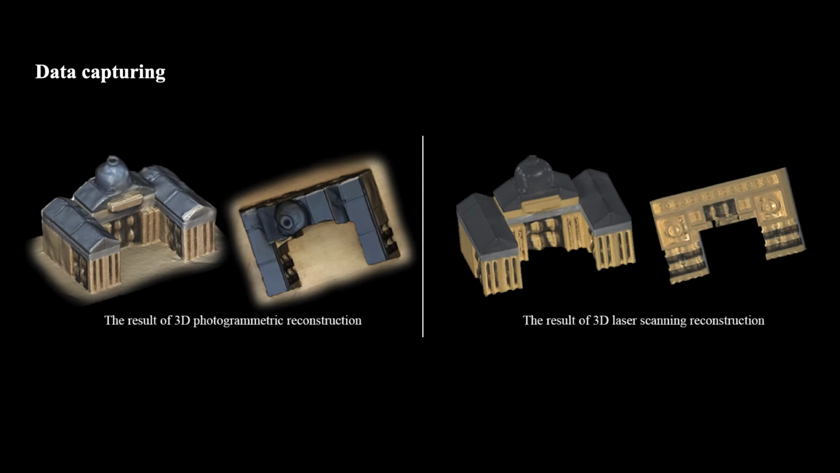Photogrammetry and 3D scanning are the two primary methods of reverse modeling from a real object. So in this slide, we show the results of these two different 3D reconstruction methods. And because a camera and photogrammetry software are usually less expensive and easier to transport, we propose a Grasshopper workflow for model reconstruction based on photogrammetry.